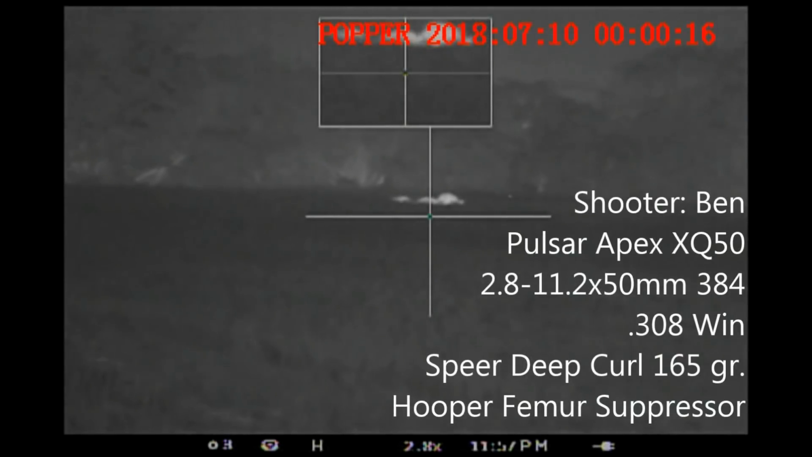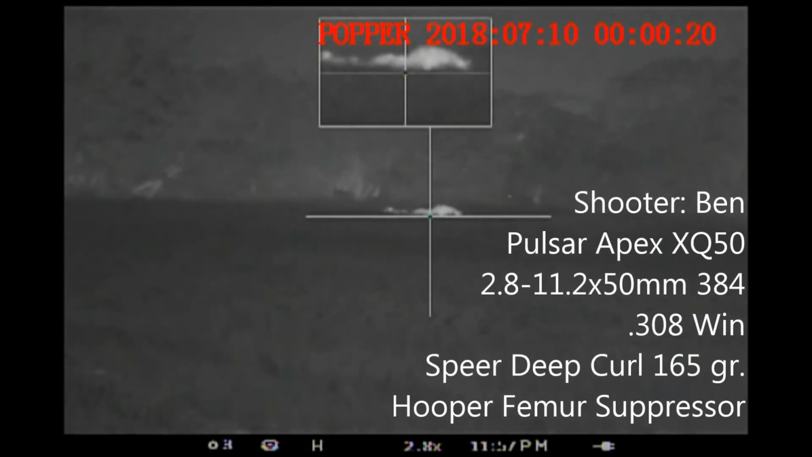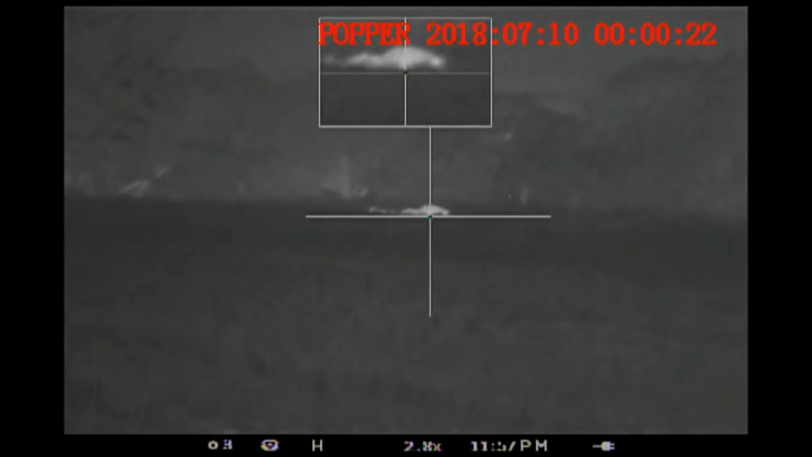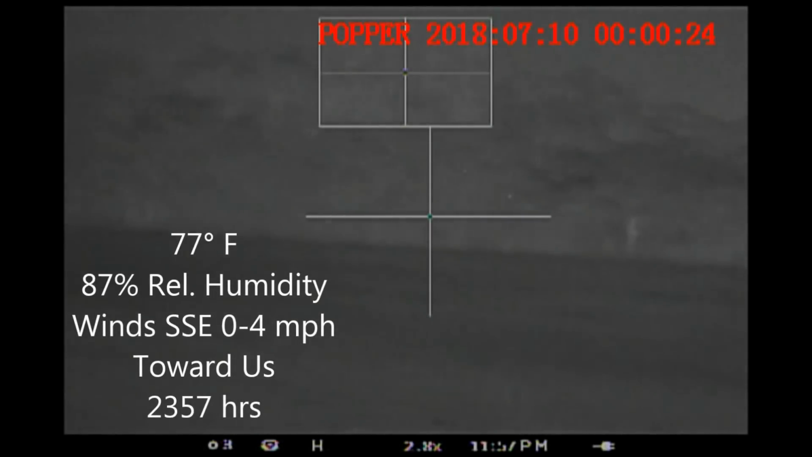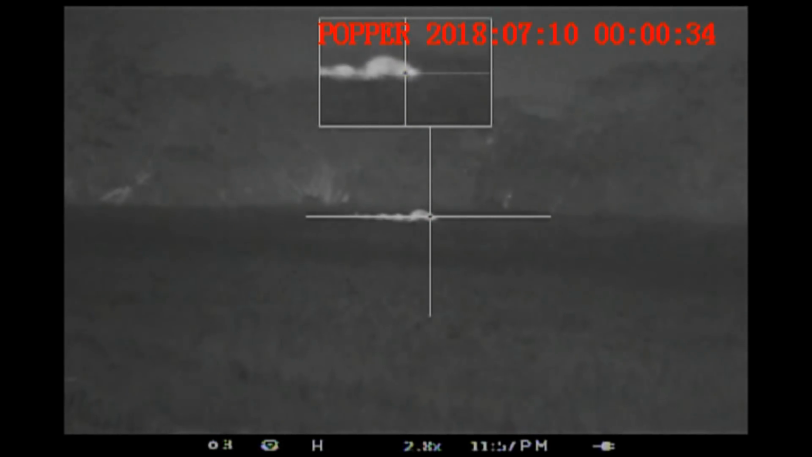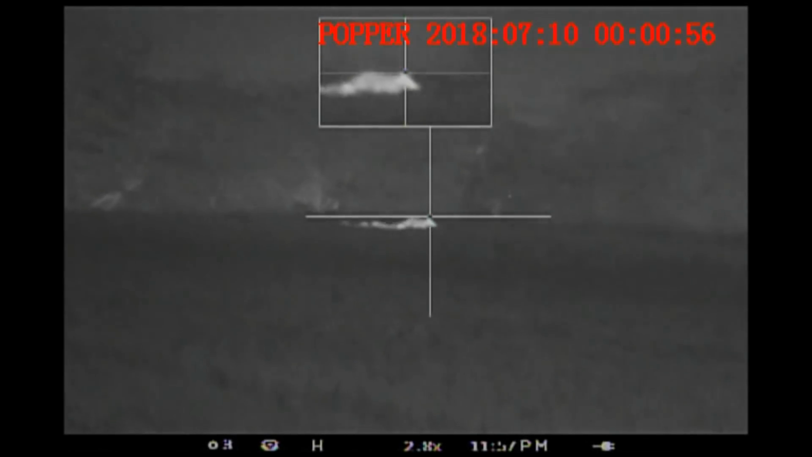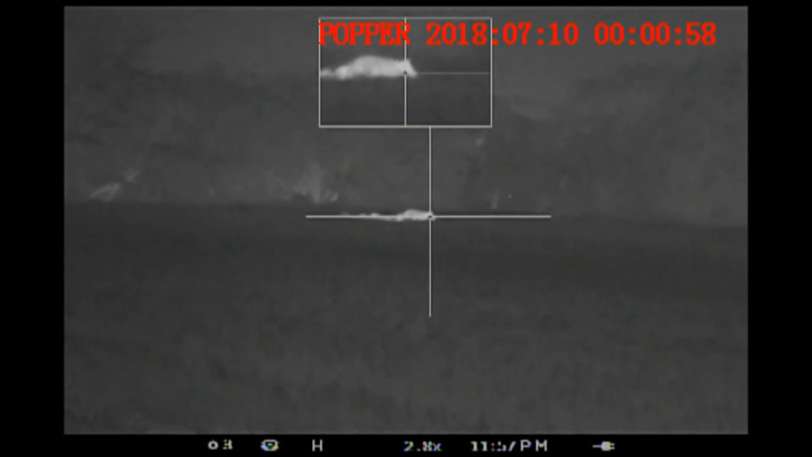We moved to catch up with the hogs, but they were already at the far end of the field and we were almost out of shooting room at this point. So we went ahead and set up here and decided that Ben would be shooting the larger sow and that I would be trying for one of the piglets. Now, somewhere in the move to catch up with these hogs, I managed to turn off my recorder, so we only have a recording from Ben on the shooting sequence, which is coming up right now.